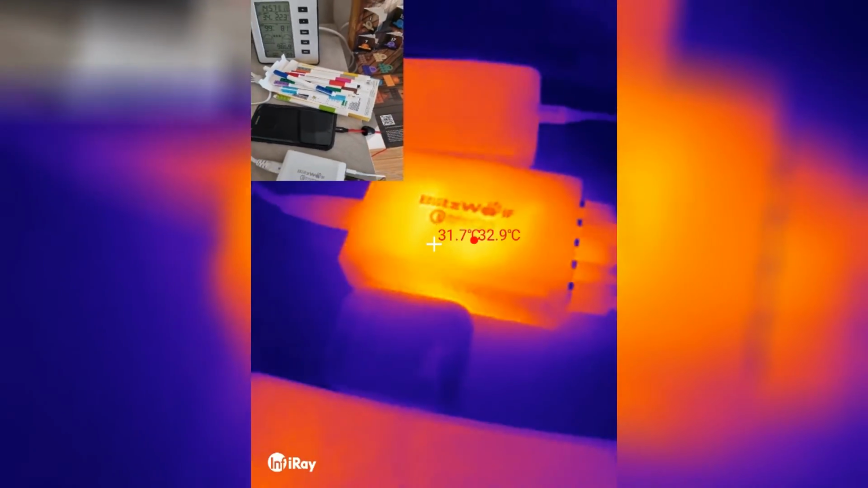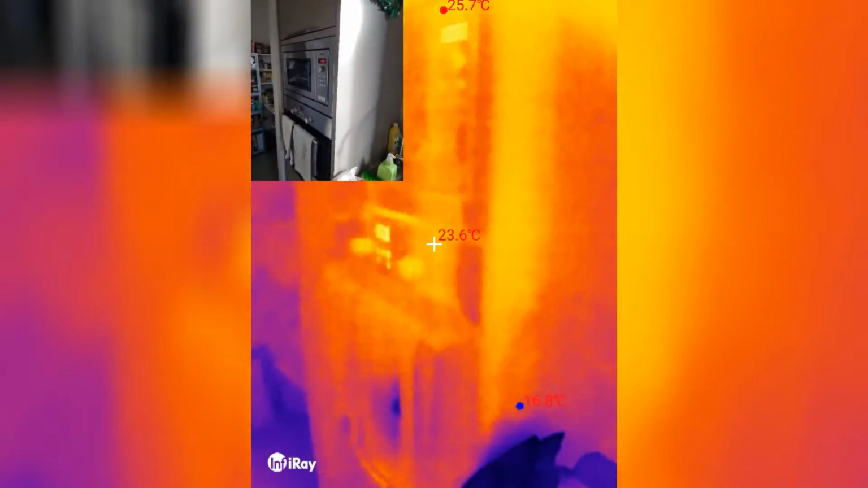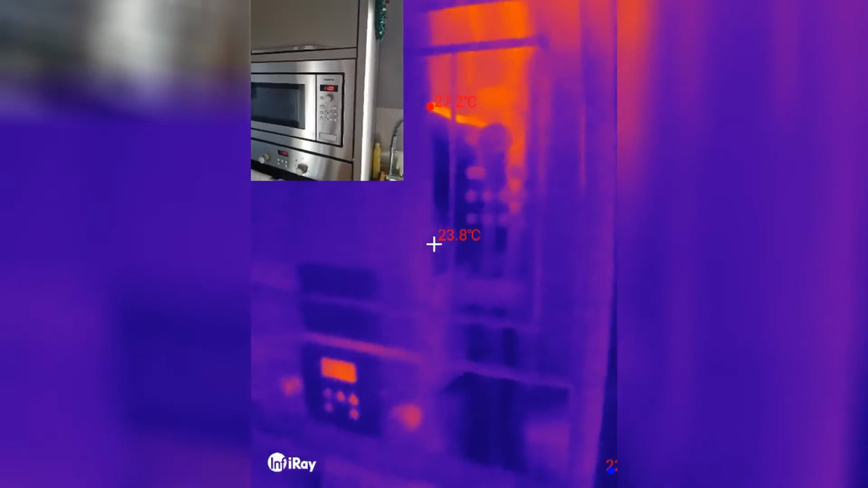But there's nothing here. I guess we have some chargers here. So this phone is charging, the other phone is charging, and that's my main Blisswolf charger. Oh yeah. Damn, that's good. You can see the writing on it. So that really shows how good the resolution is for this thing. More chargers, my word clock, but there's nothing here. Did we use the sink recently? No, we did not. Okay. Yeah, a little bit of heat escaping from the screens and stuff.